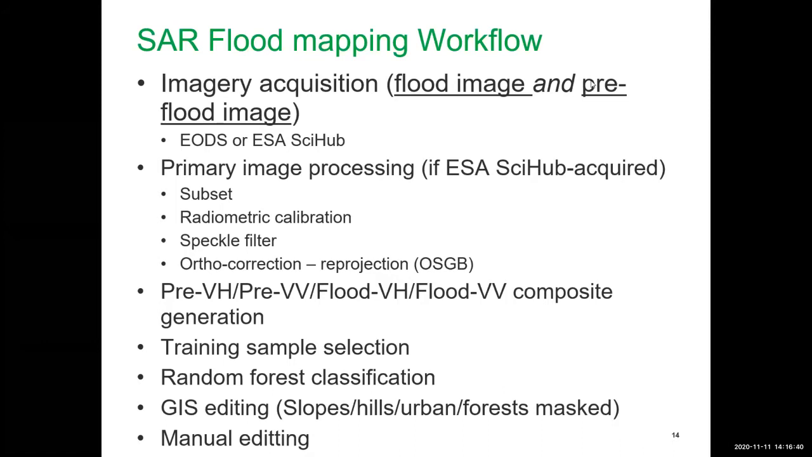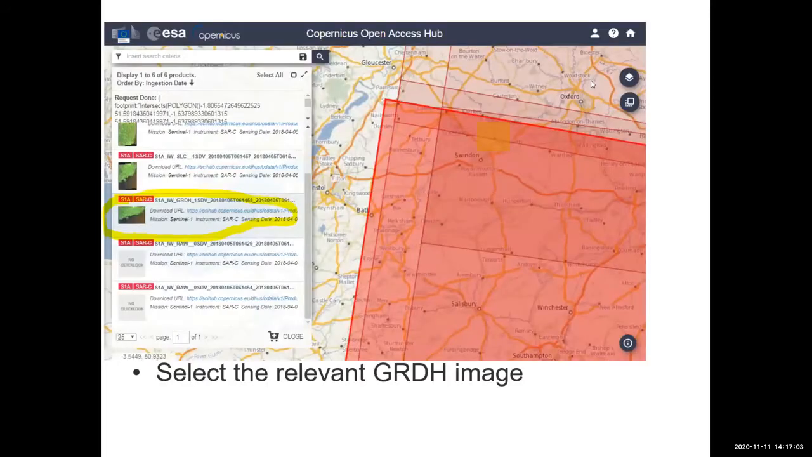So first of all, editing involves removing erroneous flood classification on things like slopes at the top of hills, in urban areas and forests, that kind of thing. And then we really need to do manual editing at the end of it to make sure that the product is good to send out.